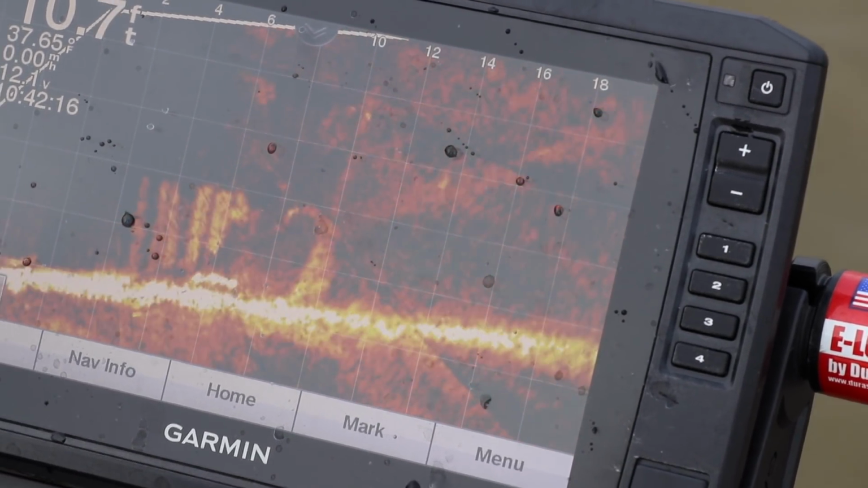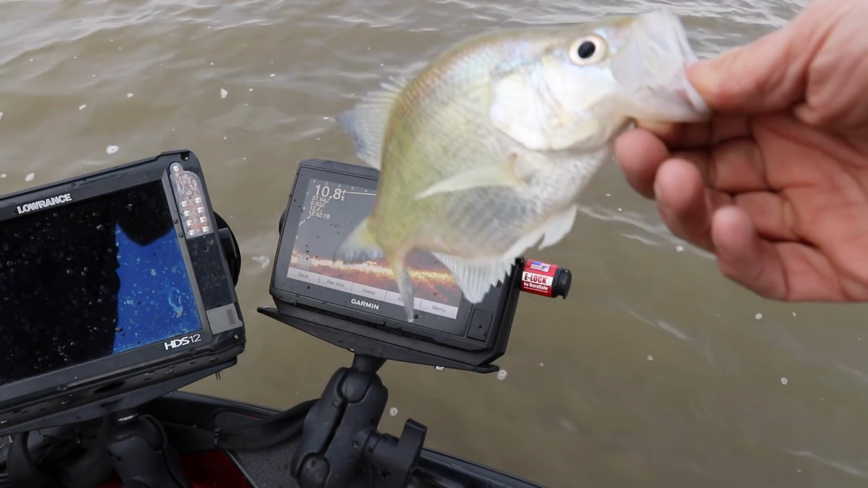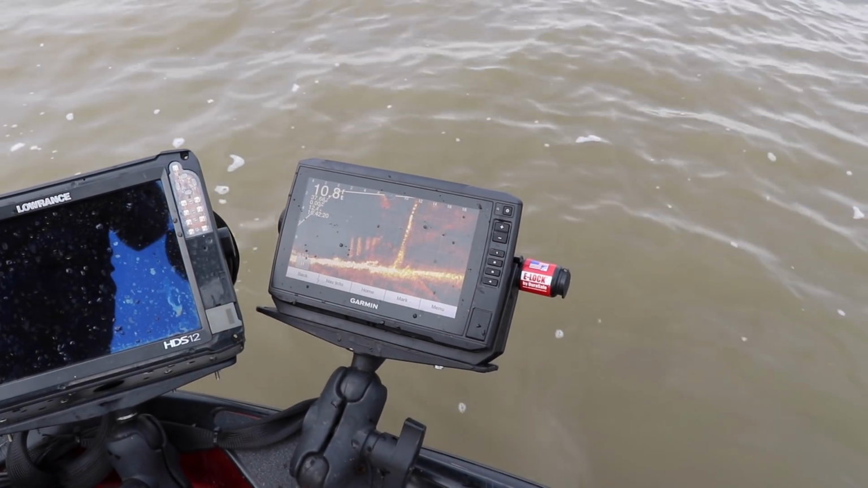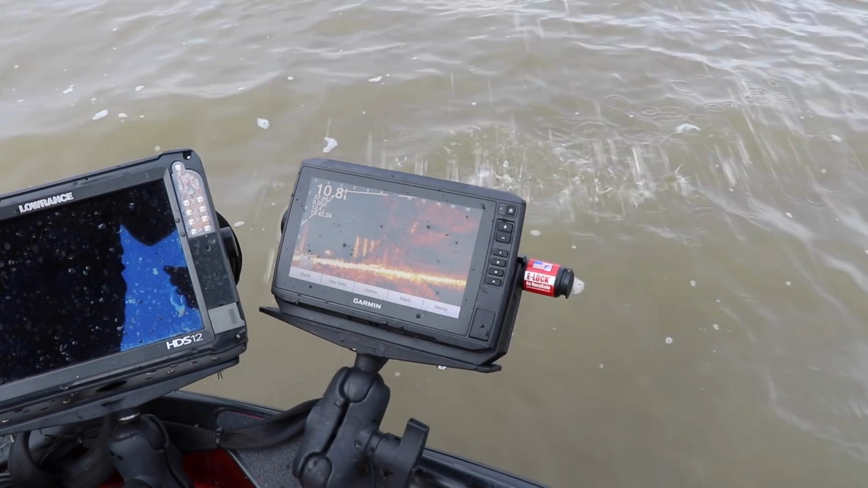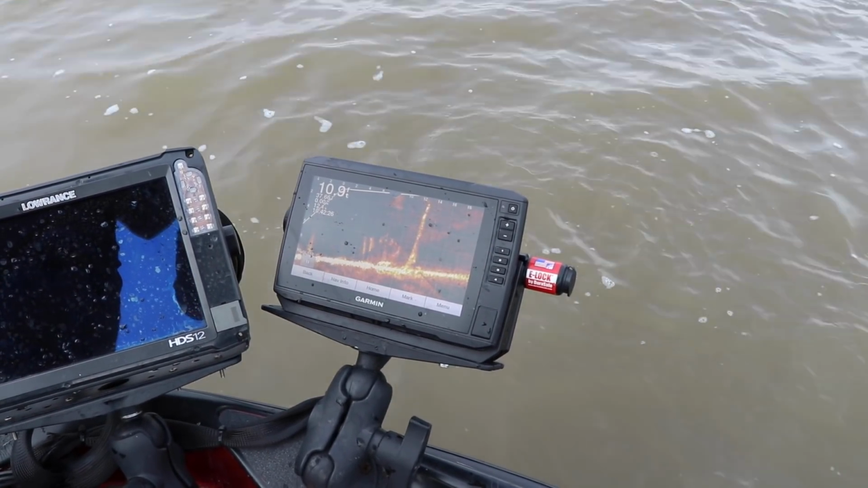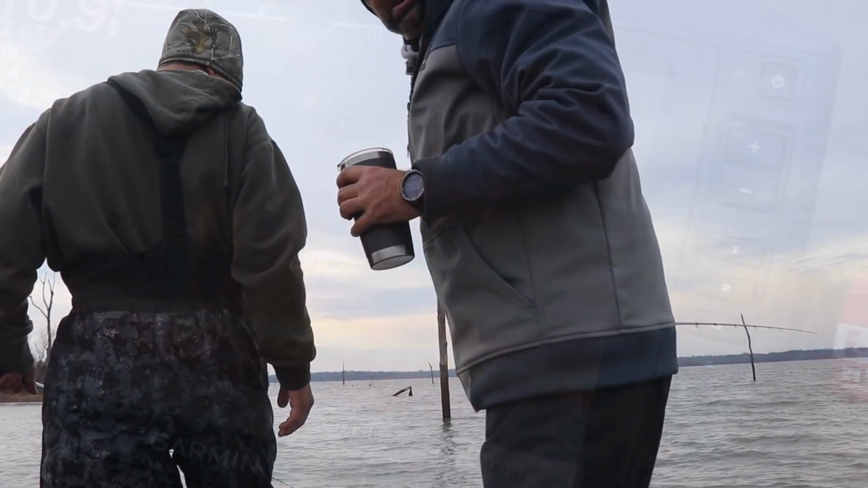Hopefully they could see that on the camera. That was pretty cool. Hopefully that showed up. He's just a little guy, but he looked bigger on the camera to me. He looked like he was a bigger one. I may have caught a different fish. I was just talking to Matthew.